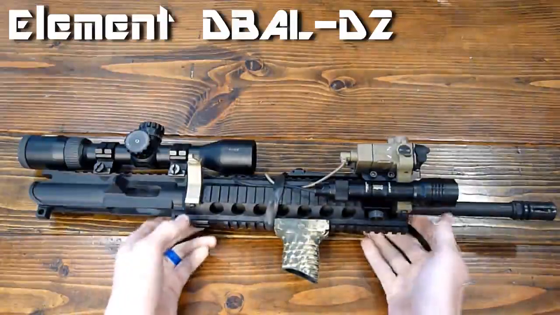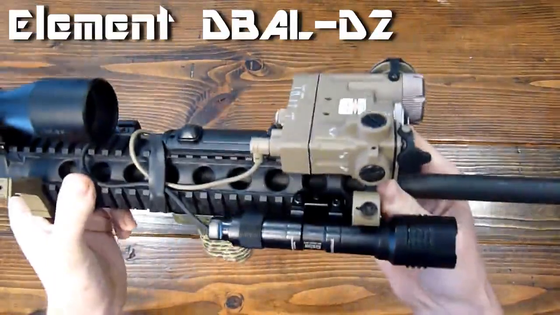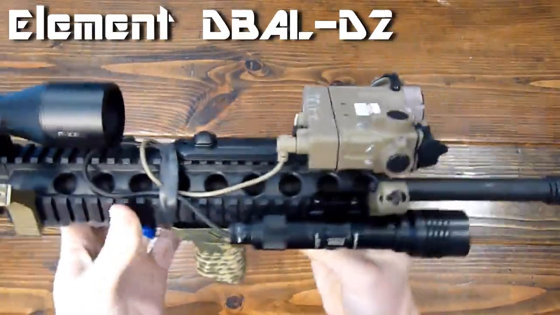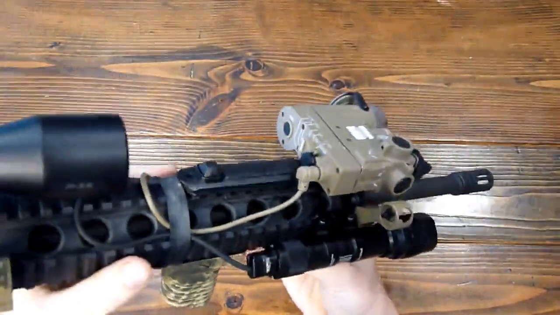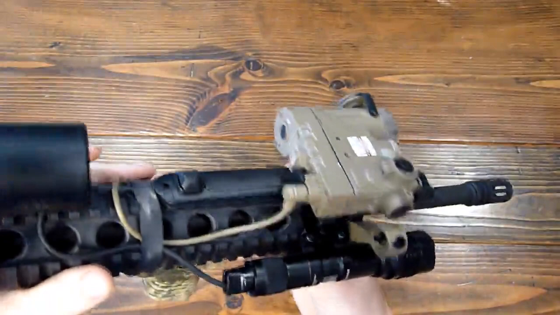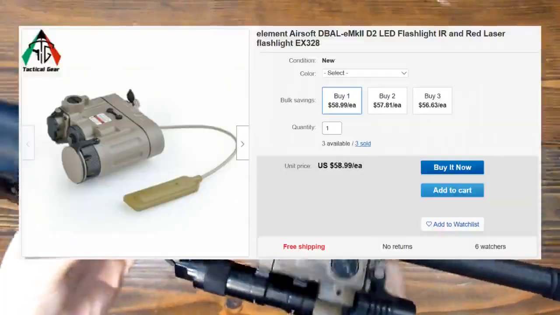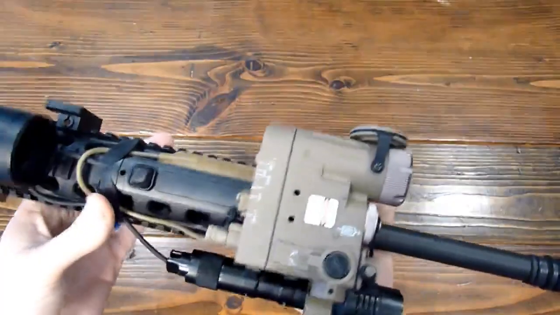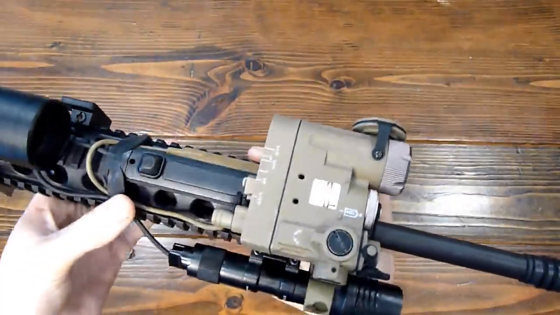Alright, I'm going to be giving my impressions of the Element DBAL D2 as far as overall quality and usability as a very cheap IR laser illuminator. This was about 60 bucks off eBay. It's a Chinese knockoff of the actual D-ball, which is around 1,200 bucks for the D2, that is.